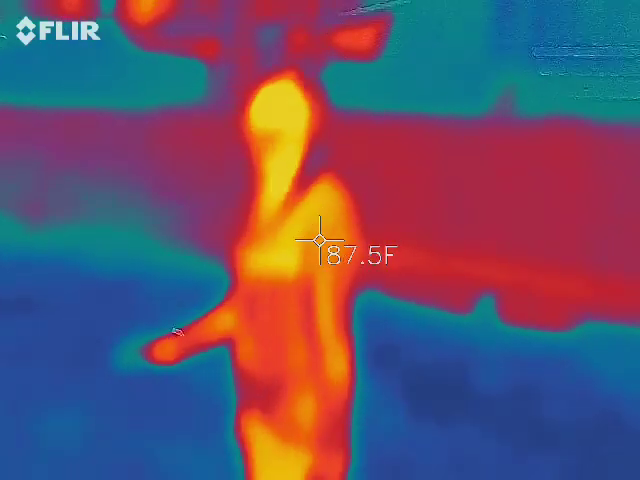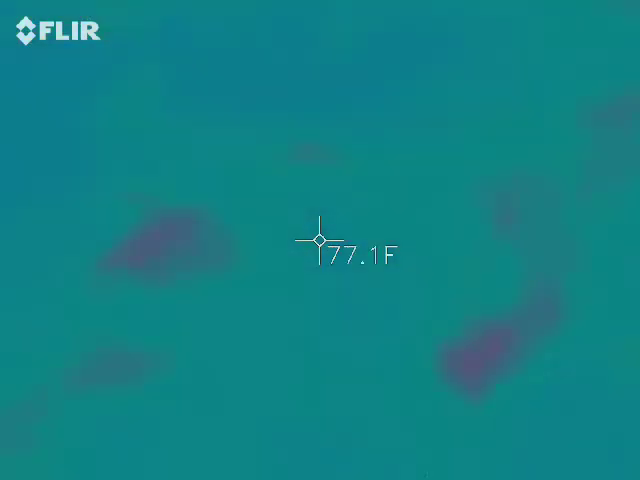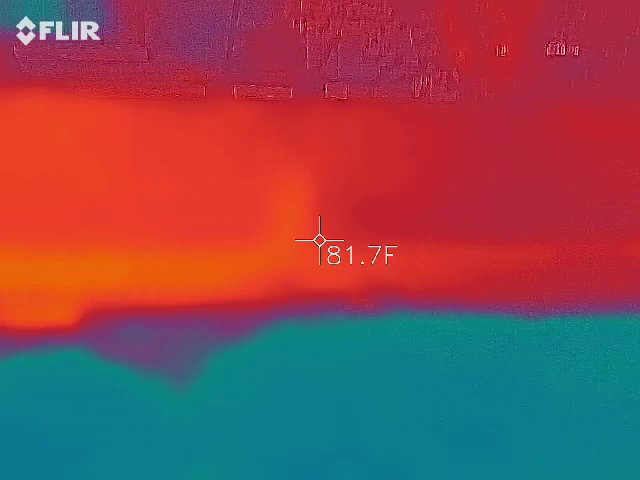It's just significantly colder over here. Yeah. Like 72 degrees over there. It's like 80 degrees. And over here it's like 72. This is 77. So you're 83.4.